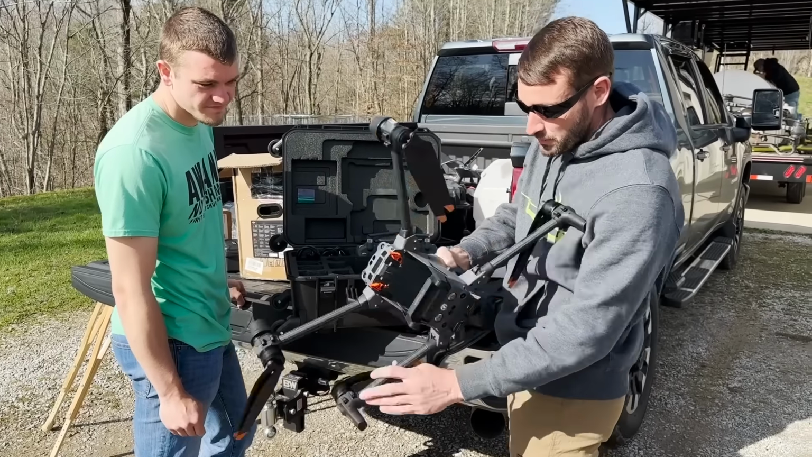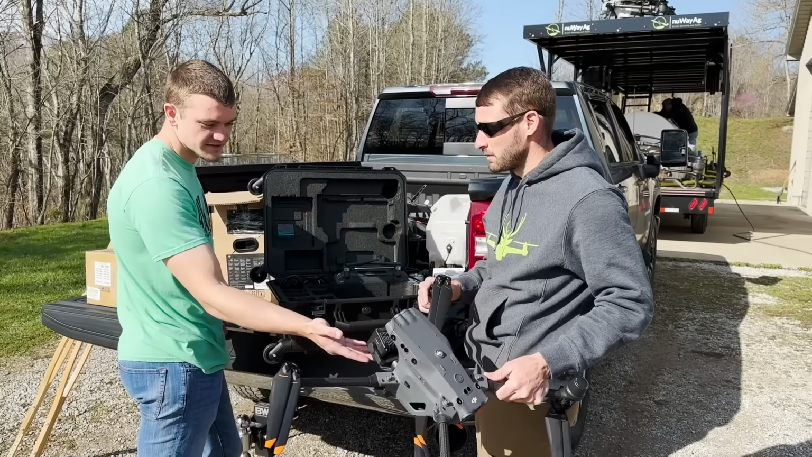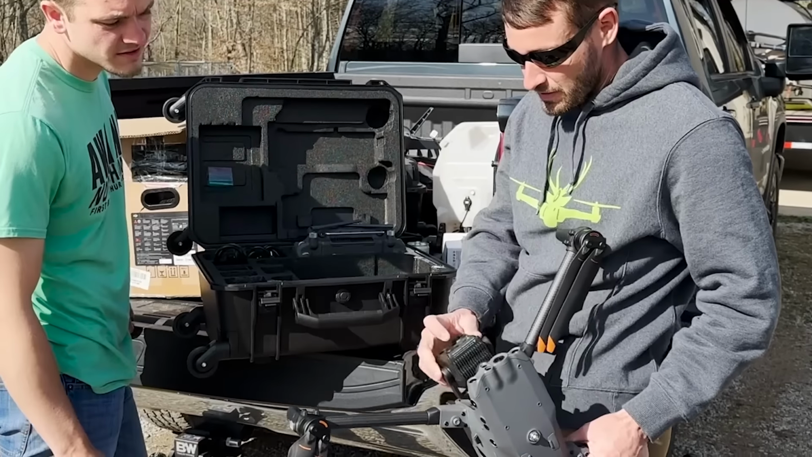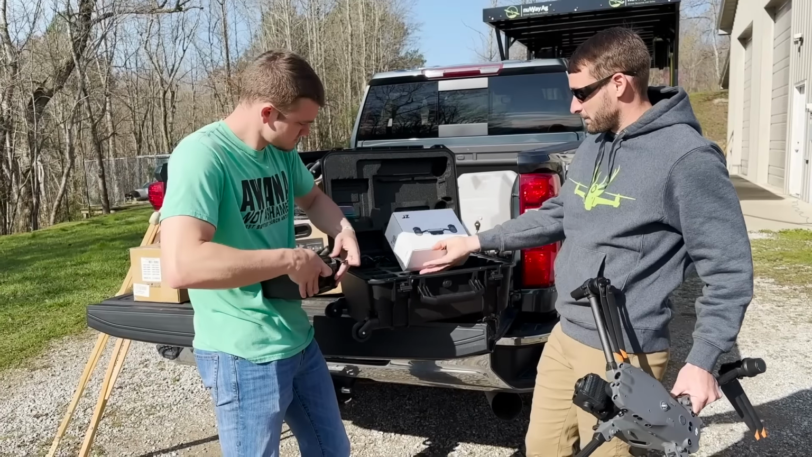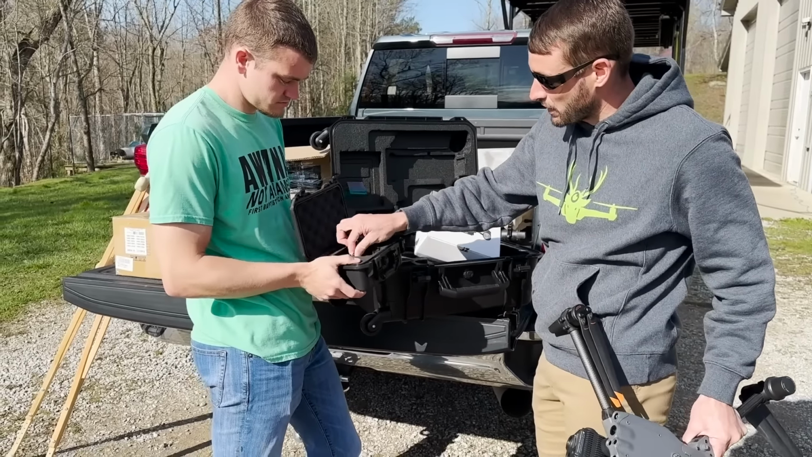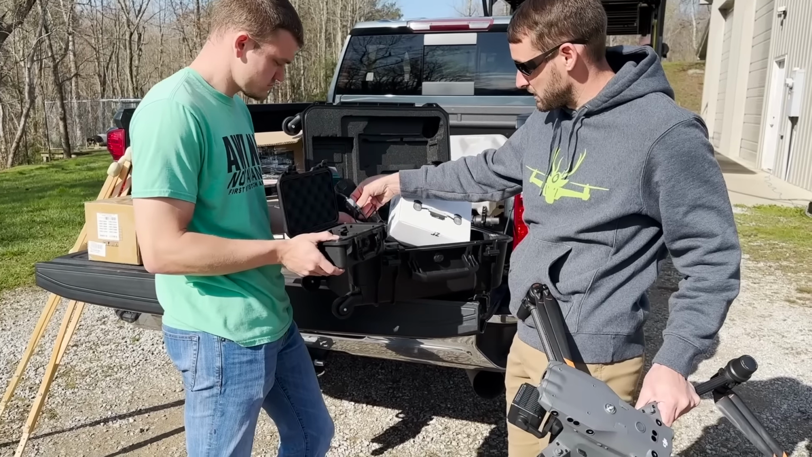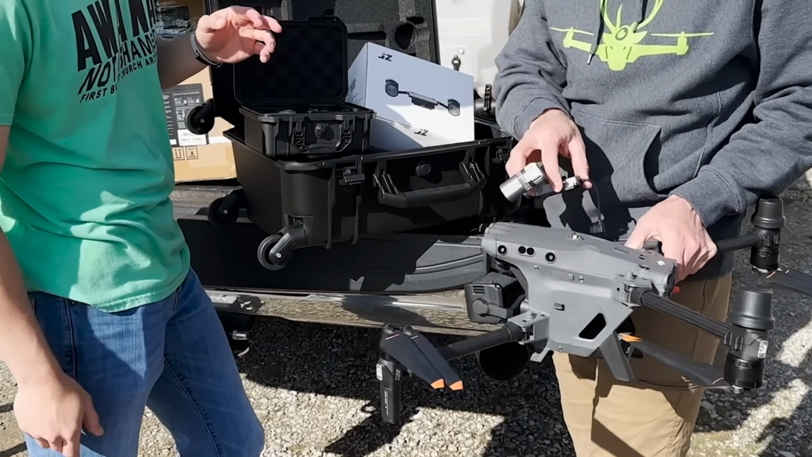This is how it works. Open up the arms, put the batteries in the back. Got the thermal. Is the thermal a 640? 640. Nice. And what is that shiny thing? This is a laser. So you can laser how far something is. So this light is called a T60S. And this light is the same brightness as just the T60. But this one, when we mount it on there, we'll be able to go straight down.